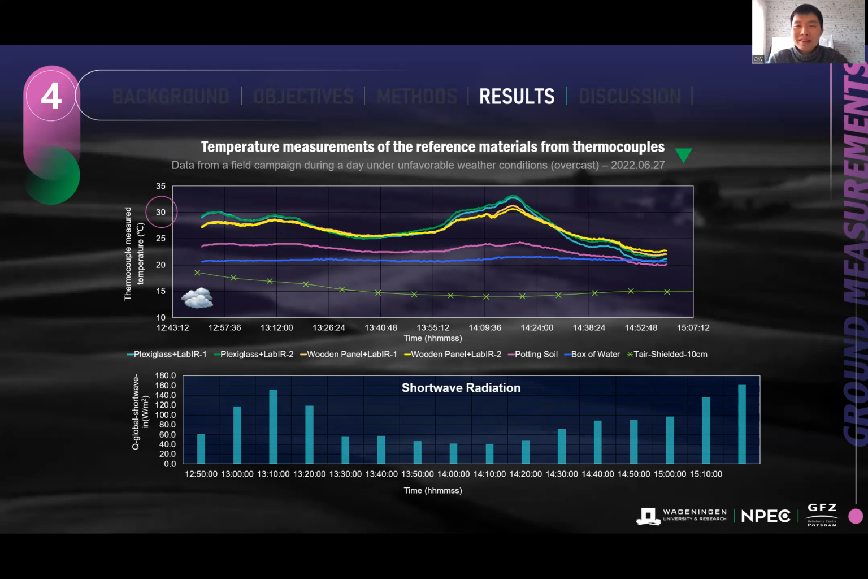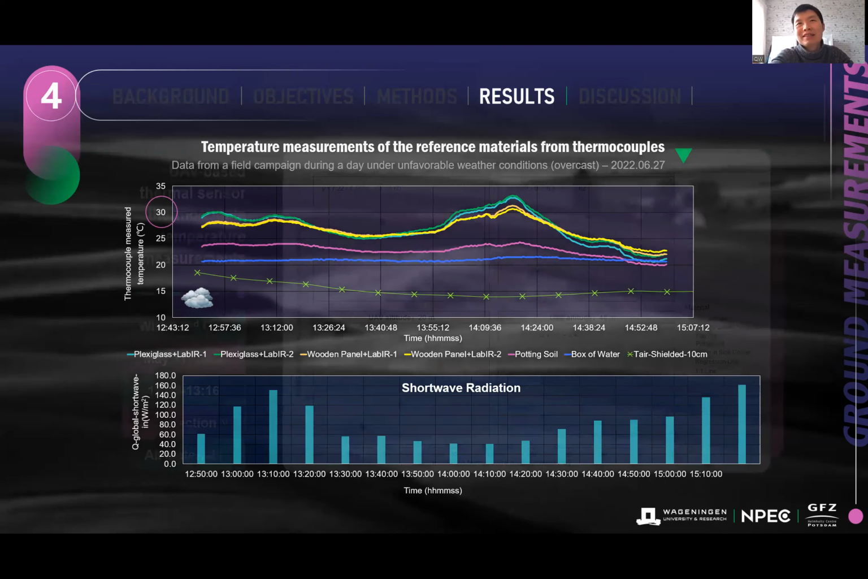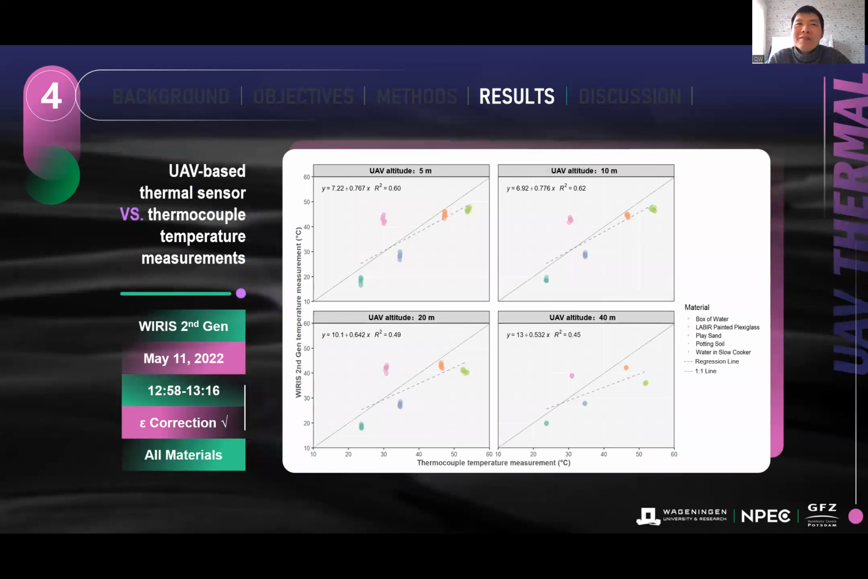This slide compares the neighboring day to the previous day. The air temperature, the background temperature, is similar between these two campaigns. Okay, and now there are some interesting results coming for this outdoor practice.